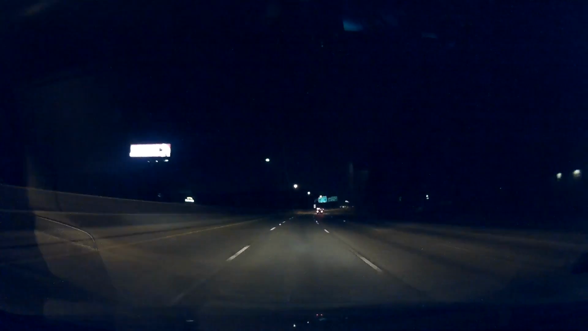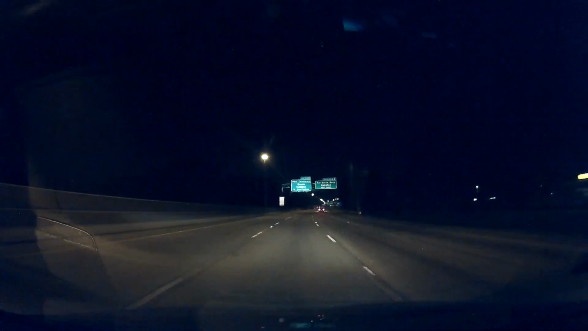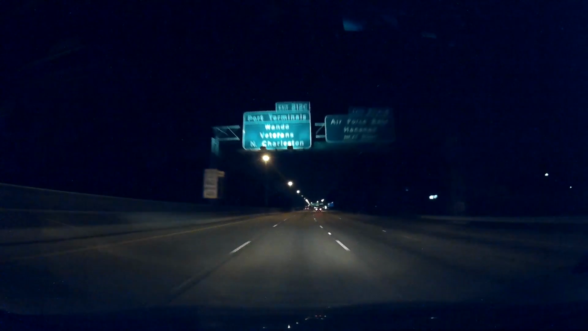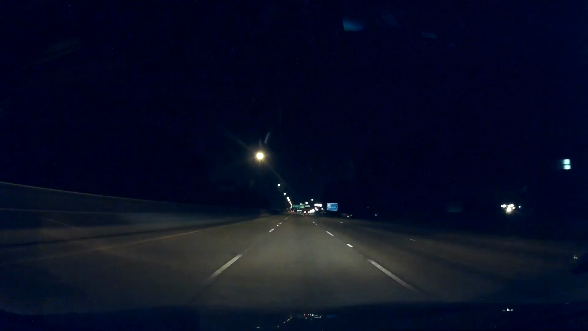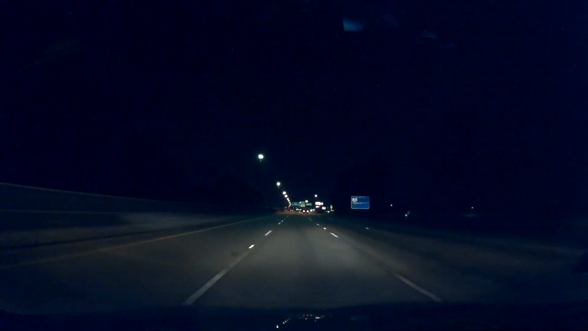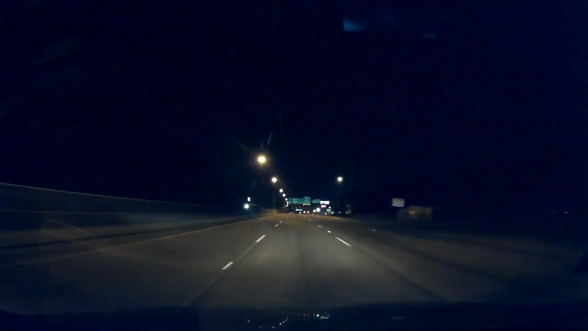Every morning and afternoon it is absolutely packed with cars driving to work in the morning and driving back home in the evening. I try to stay off of it as much as possible during those times.